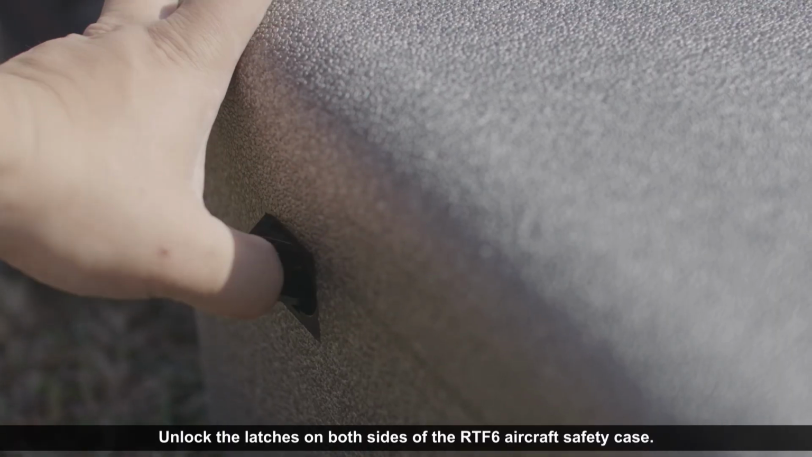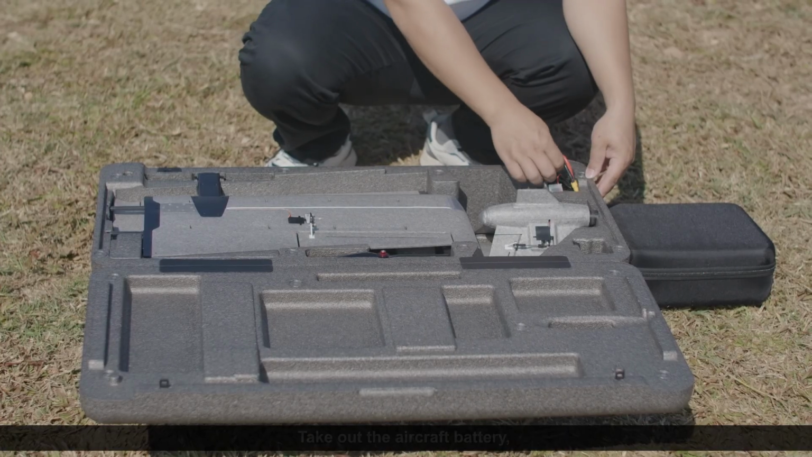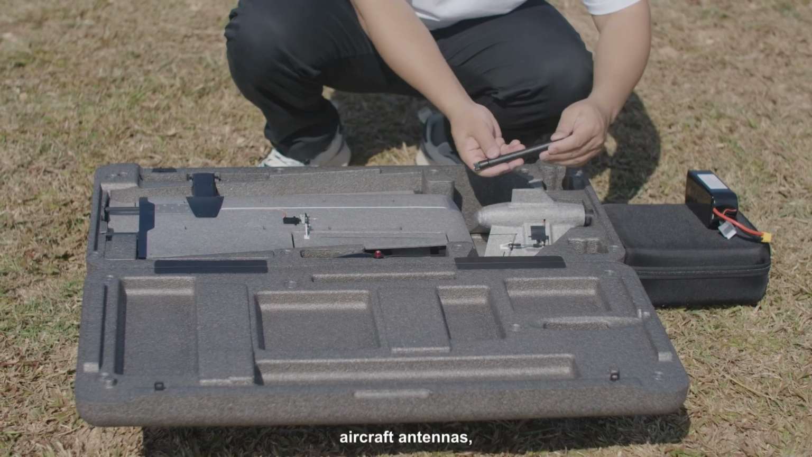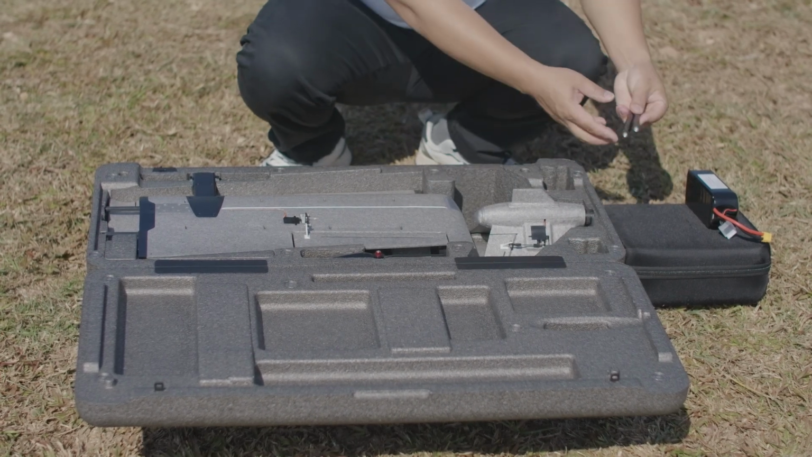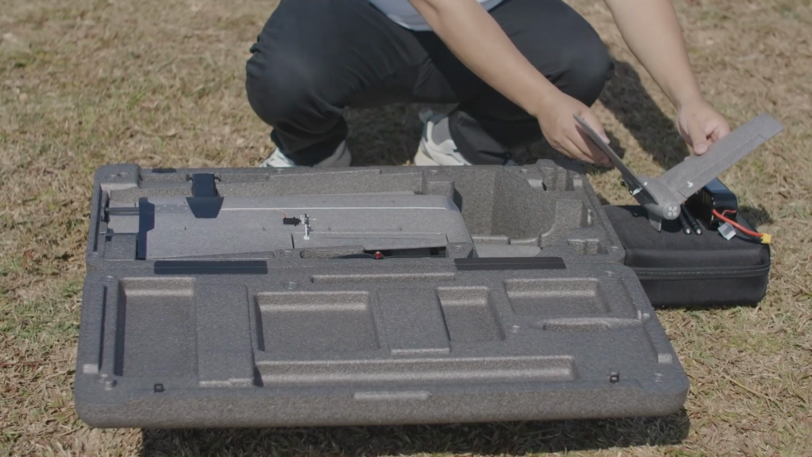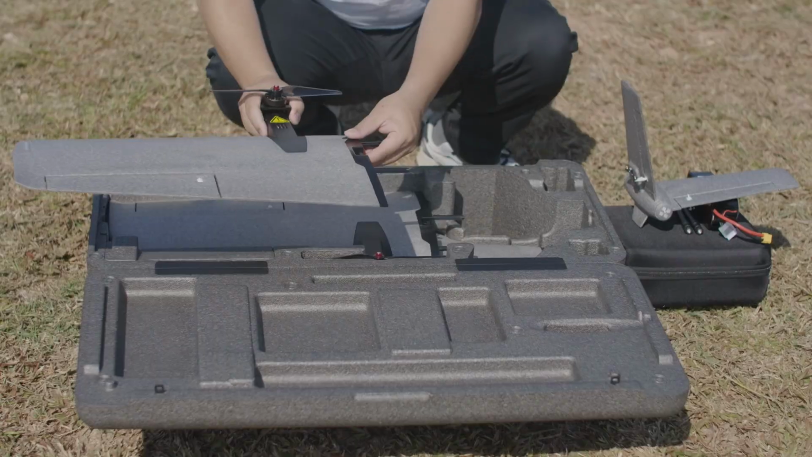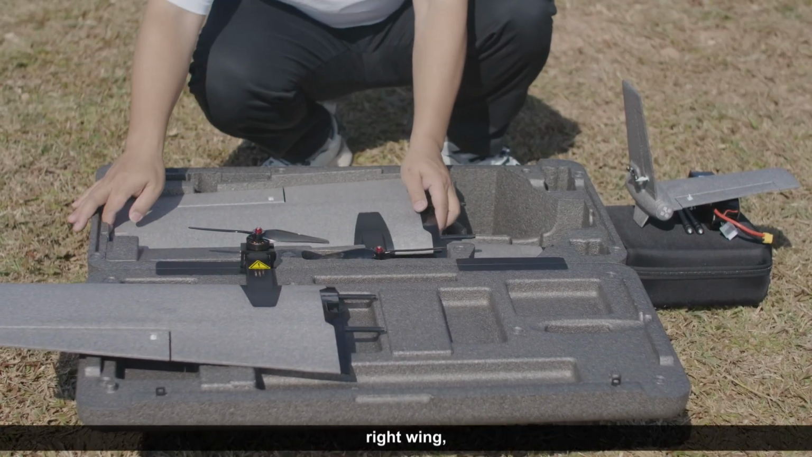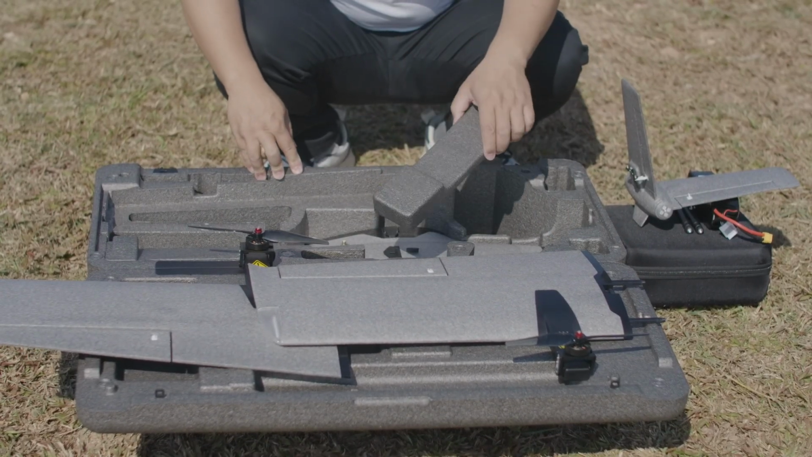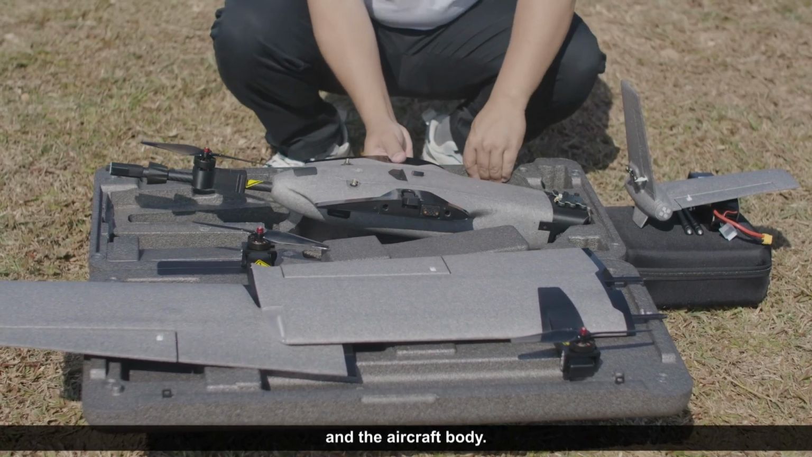Unlock the latches on both sides of the RTF6 aircraft safety case. Open the case, take out the aircraft battery, aircraft antennas. Then sequentially remove the V-tail, left wing, right wing, and the aircraft body.